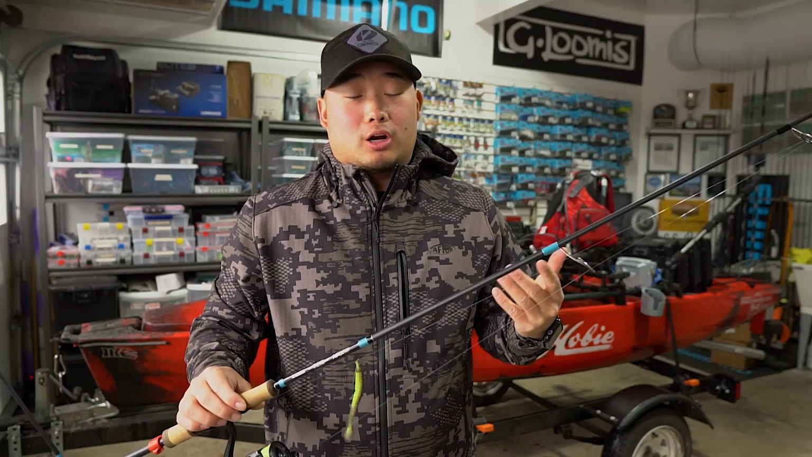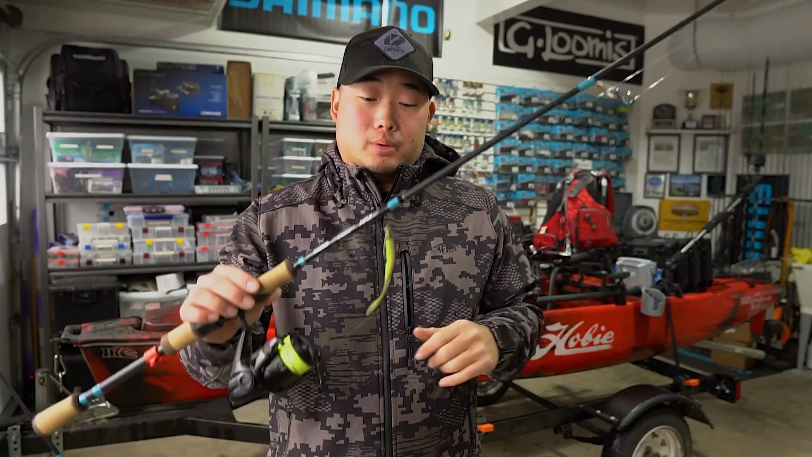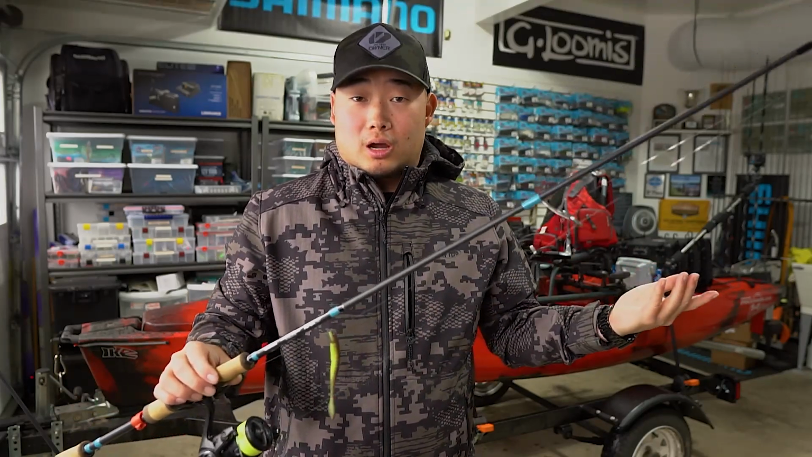If I'm fishing open water, I use a Mosquito Light, typically like a size 1 or a 1/0, but I like to use that just in case because again, I'm fishing structure and I don't want to get hung up in it. But yeah, those are the baits I got it done with today.